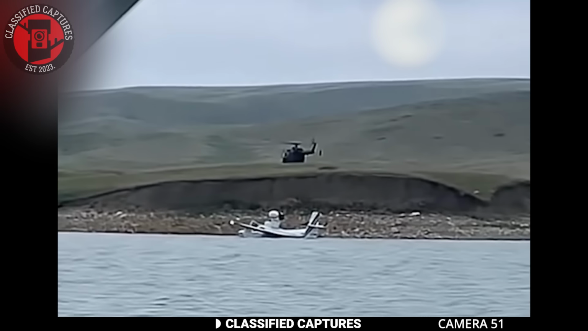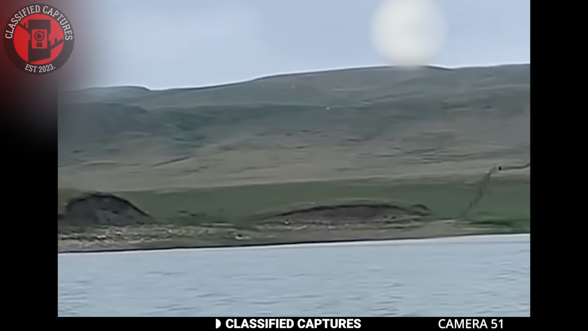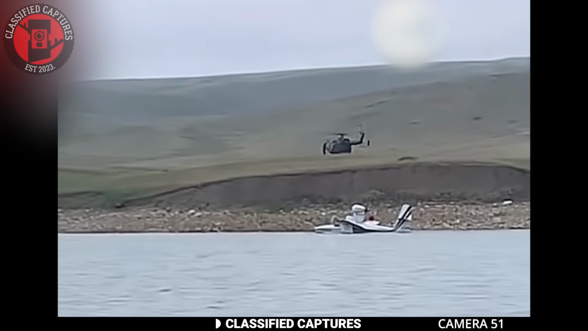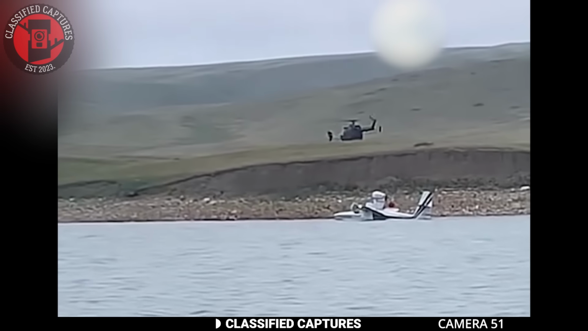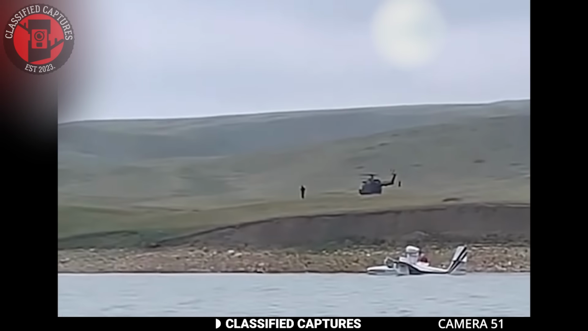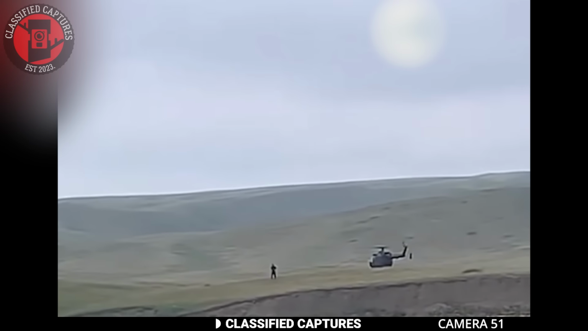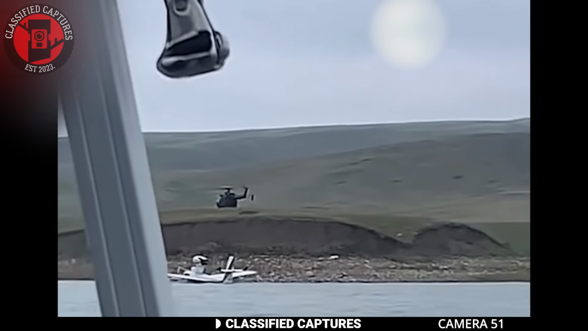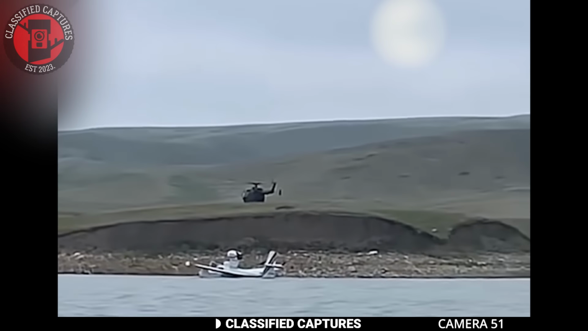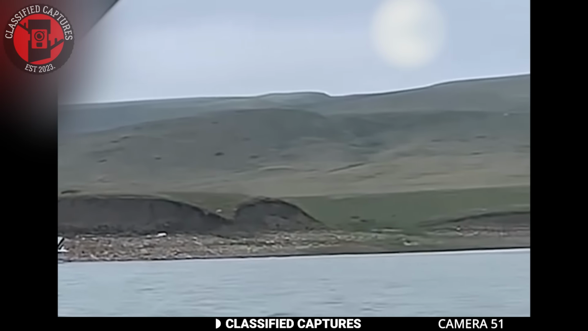Just moments later, the seaplane started to move, floating away from the scene. Now, why would a black helicopter fly so low to the water near a seaplane, and why did the plane leave as soon as the man got out? It feels oddly coordinated, almost secretive. The lack of communication or visible reason for the encounter gives off some seriously sketchy vibes. Could this have been some covert operation, or maybe even an exchange of some kind? It's hard to say, but whatever it was, it seemed off. What do you think was going on here?